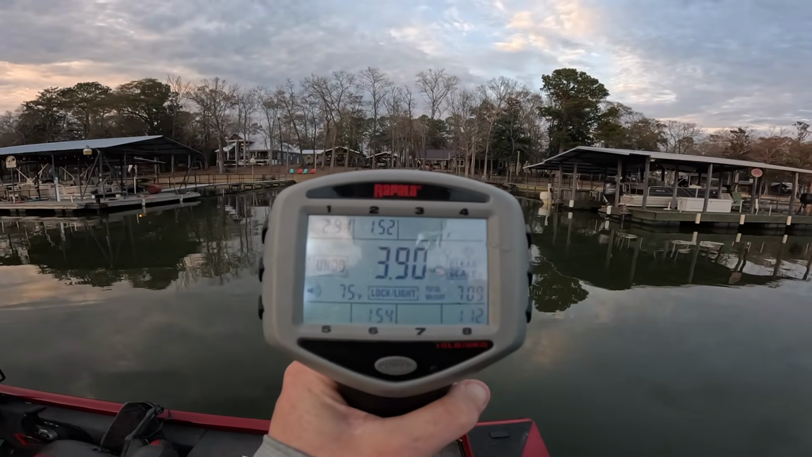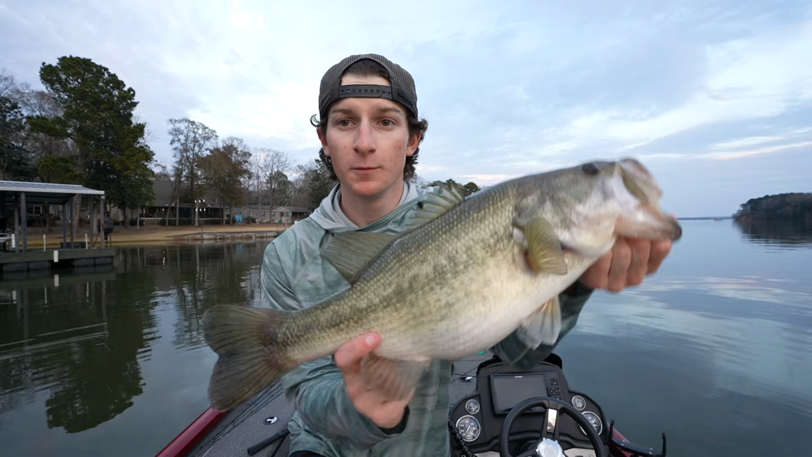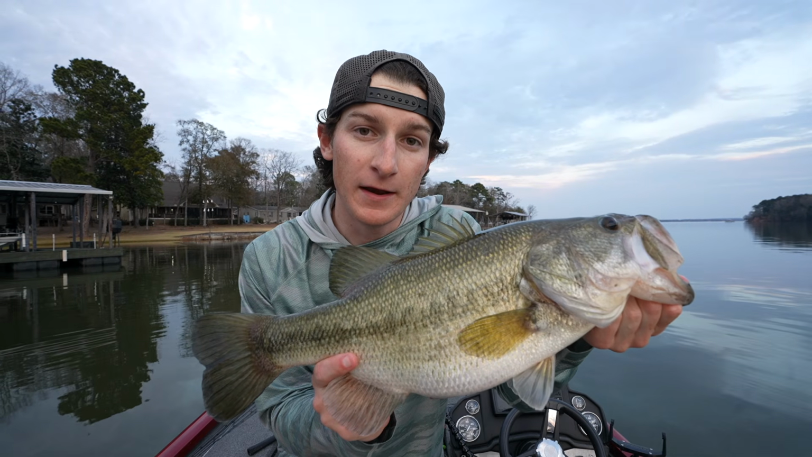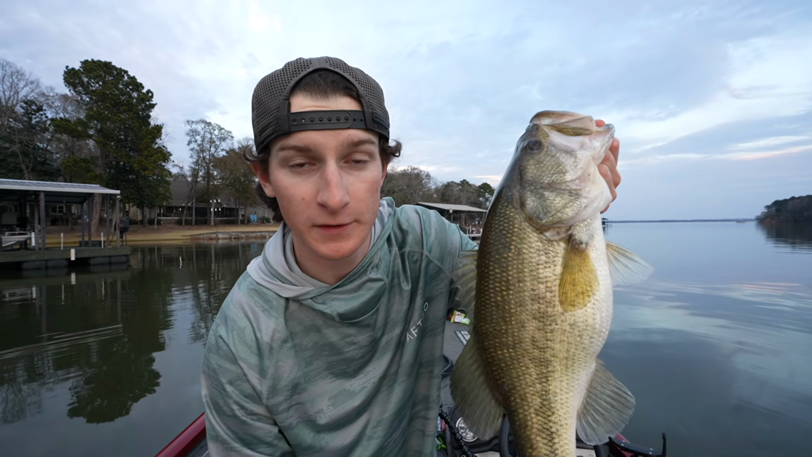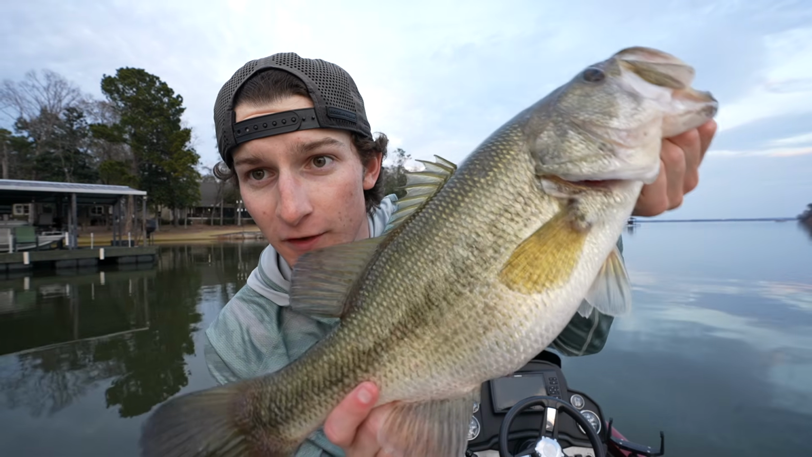Oh, he's right there, 3.9. Well, it is not the first fish that I had, but it is a good fish, pushing 4 pounds. But man, I think the one that I lost was probably 5 or 6, maybe even 7. It was a big fat fish, kind of like this one. This one's really, really fat. You can tell the dimensions on this fish.